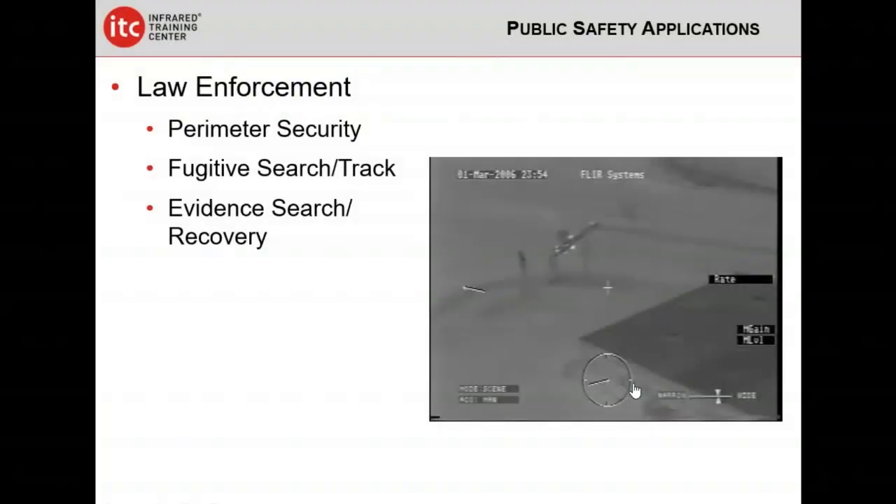All right, so one of the other areas where we're seeing use for thermal drones is in law enforcement. This video I'm going to show was taken from a helicopter, and obviously drones are not going to have the same applications as helicopters, at least at this point in their development. They don't have the range. We have beyond visual line of sight restrictions, all these sorts of things, but they can be very effective in setting up perimeter security. If you've got a fugitive search and track going on, they're very effective for that.